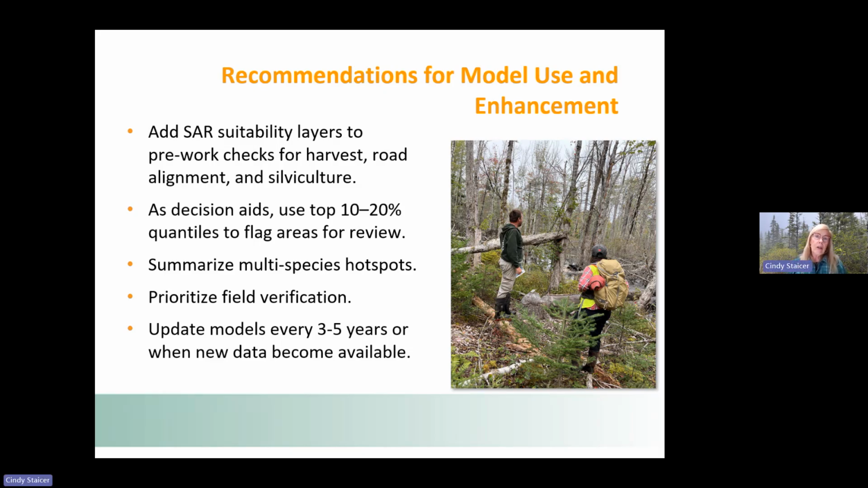And AGRG recommends that these SAR suitability layers be added to pre-work checks for harvest, road alignment, and silviculture. That they be used as decision aids, and perhaps using the top 10 to 20% quantiles to flag areas for review.